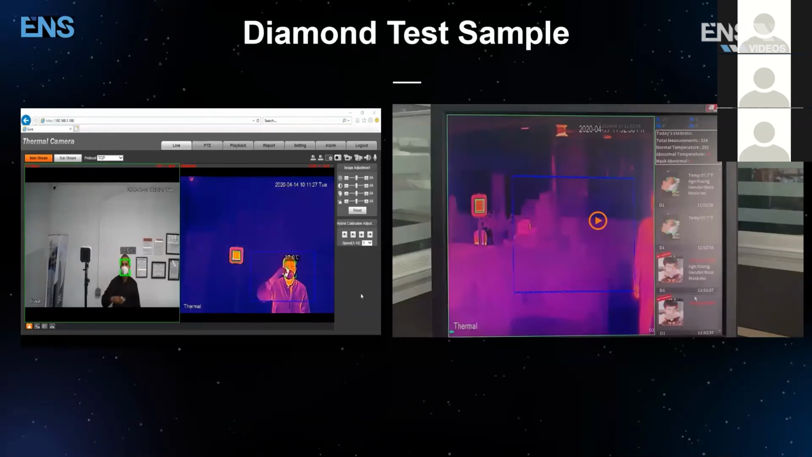Now we're going to show you a video from the factory. However, this recording is actually what you would see from the NVR, which is more information. And even before I begin the video, I want to show you all the face detection that's currently being done on the right-hand target detection box.